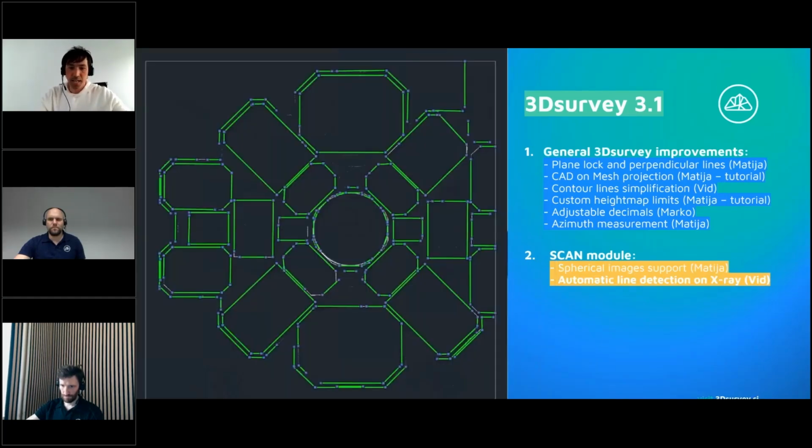So very good. Then another super interesting one, which we waited quite a lot for: automatic line detection on X-ray views. Once you create an X-ray in the scan module, you can of course vectorize it manually, but now there is also automatic help, and all these green lines were detected automatically based on an integrated algorithm. Vit will spend some time on this and show you how to do it and what you can achieve.